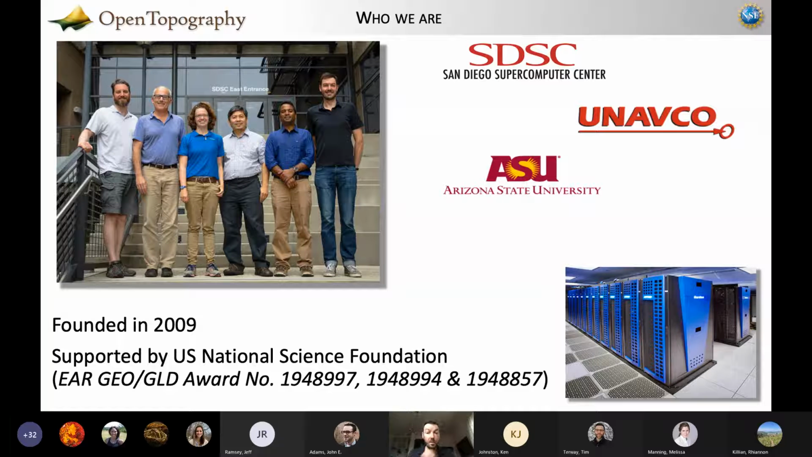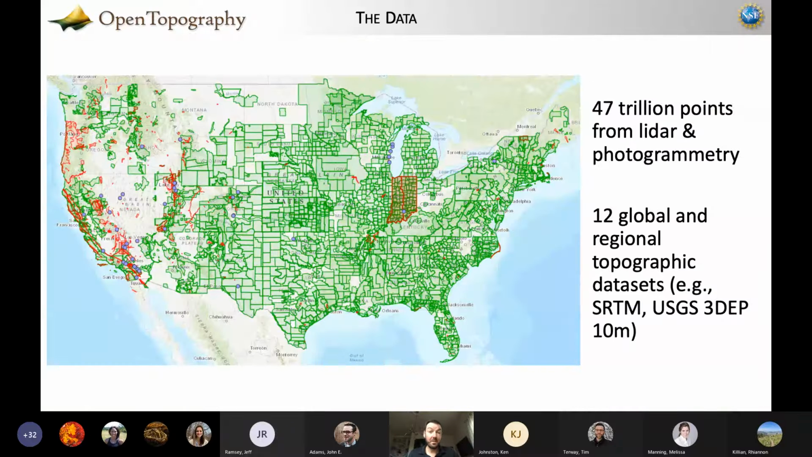Open Topo is really all about the data, and we'll dive into some of these topics more, but it's good to lead with this. This is a screen capture from the Open Topo Find Data map as of yesterday. We're a US nationally funded program, so we're pretty US centric, especially with regard to LiDAR data sets. We do have a collaboration with New Zealand, which I'll talk more about in a second.